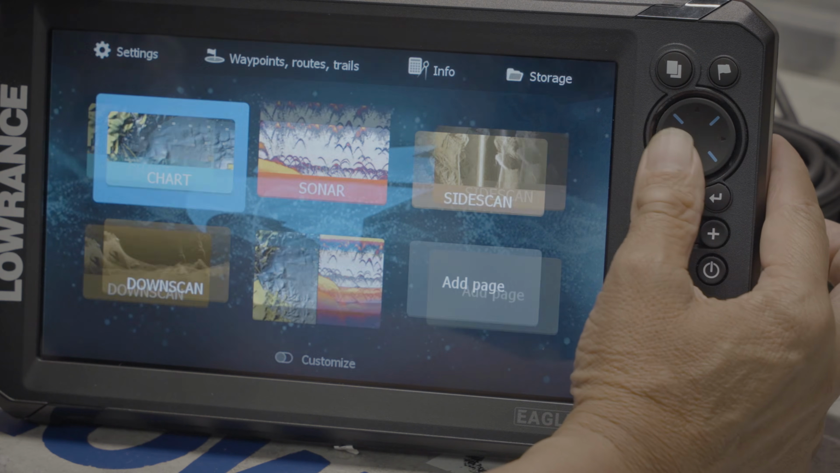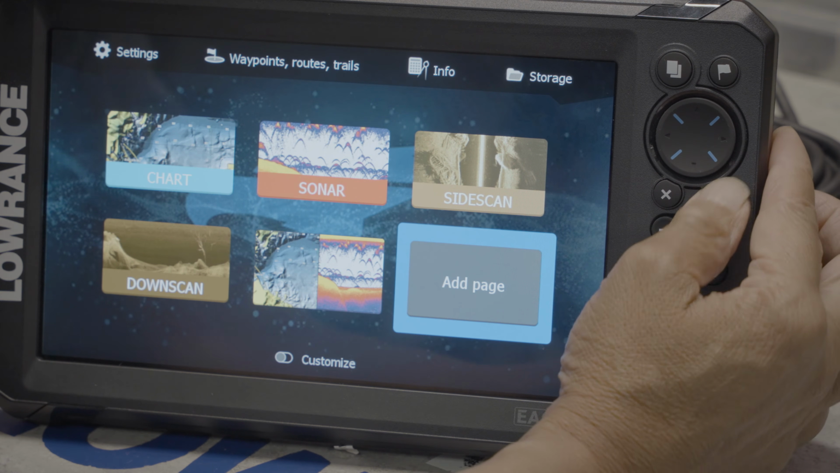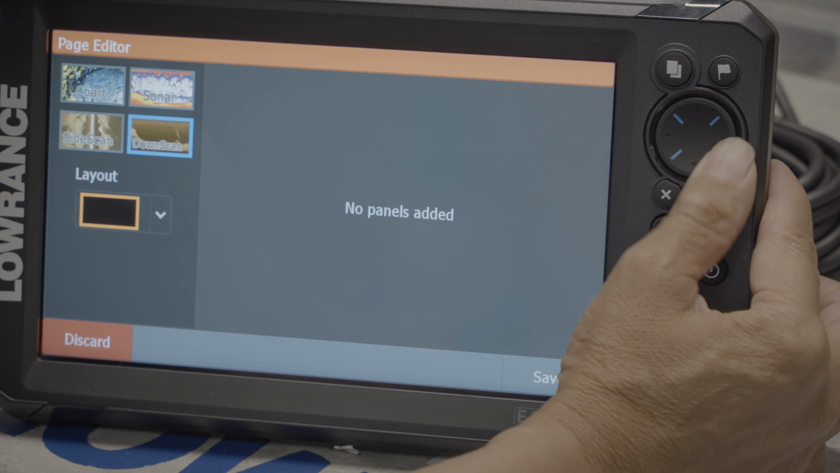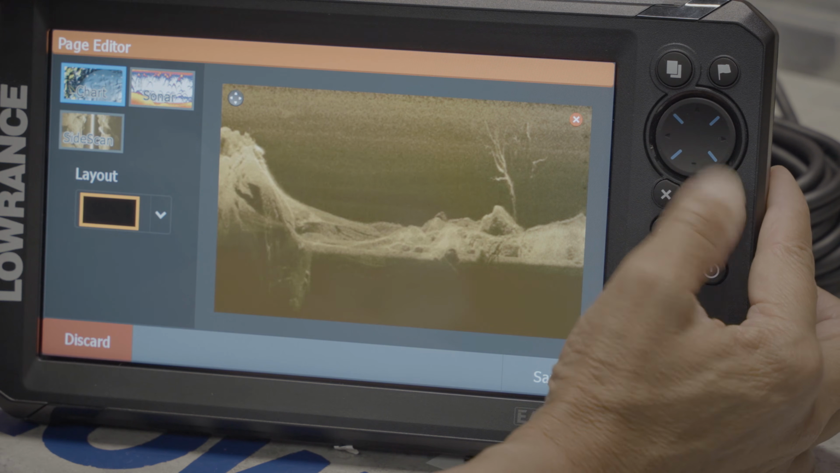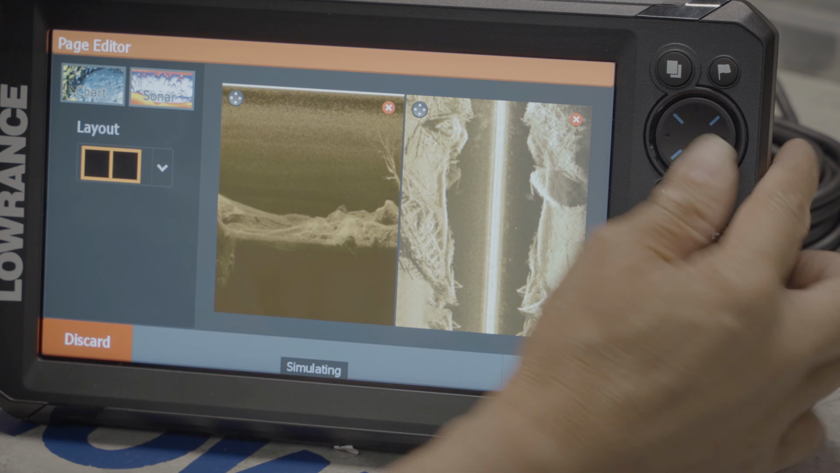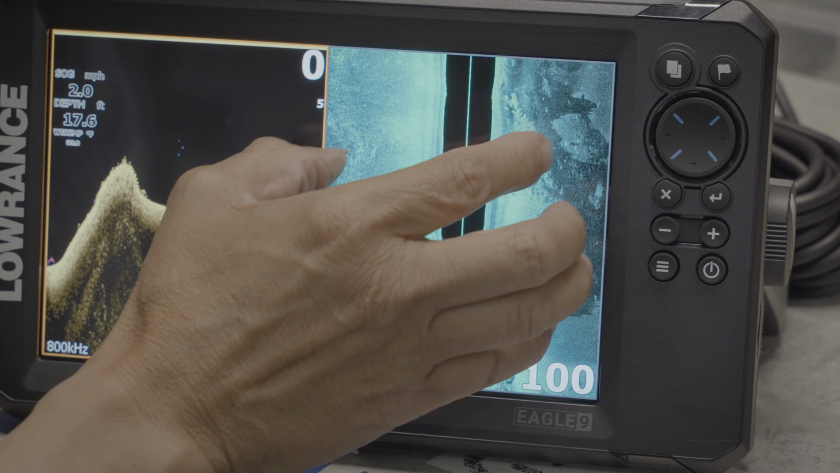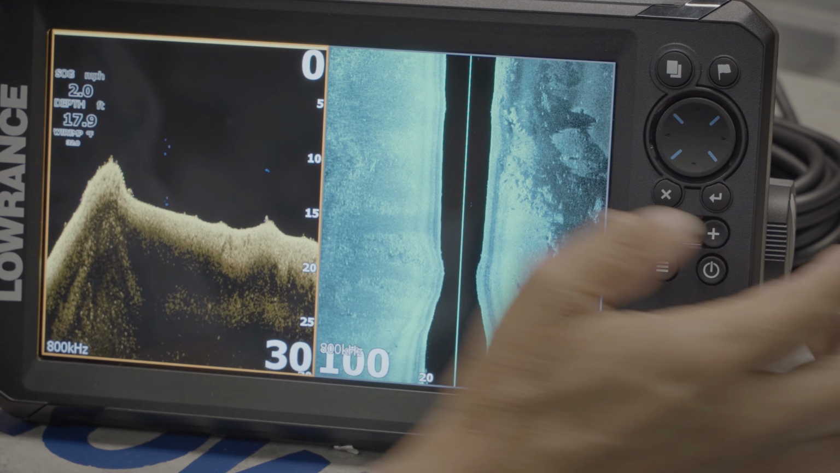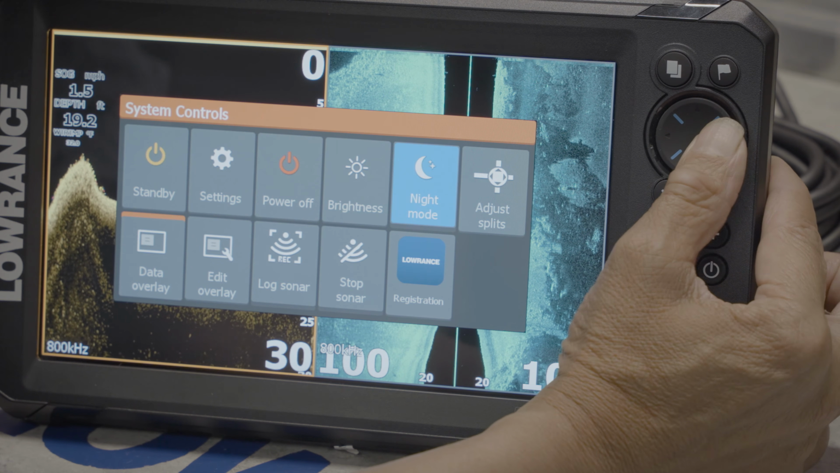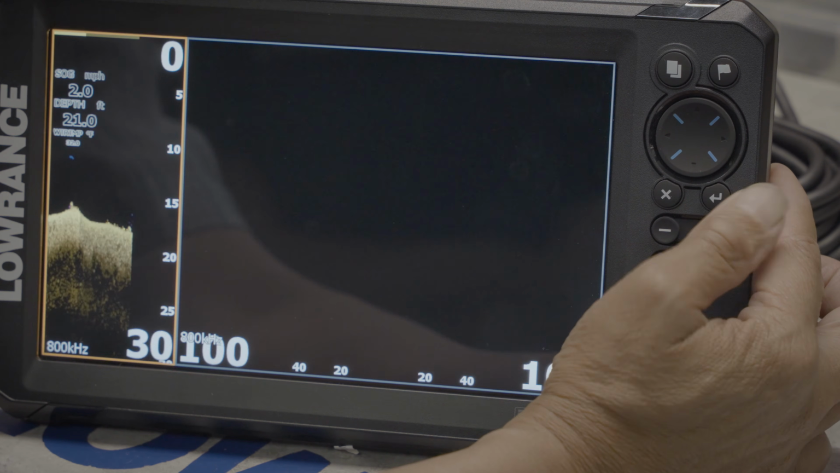So I press the page button, go down, go across, 1, 2. We're going to do down scan with side scan, enter. So we go down scan first, blue highlighted, enter button, down, side scan, enter button, go down, discard, and then save, highlighted, save, enter. I want bigger side scan, smaller down scan. I hit the power button, I go across, splits, I press enter.